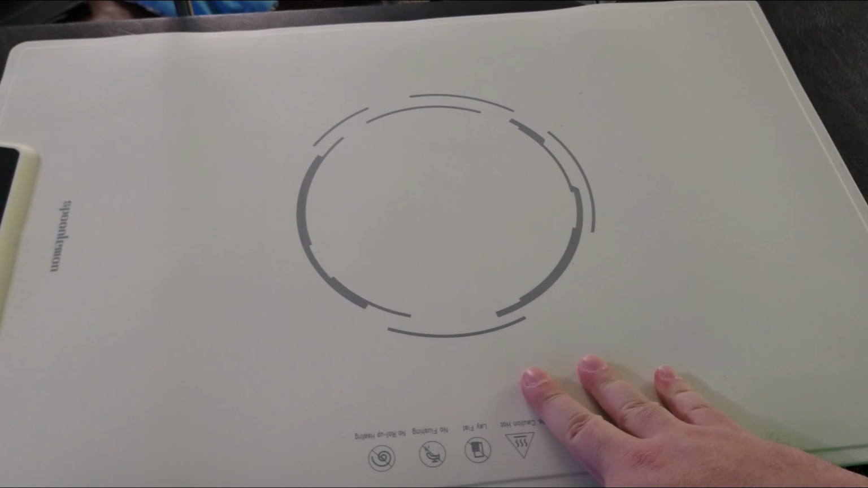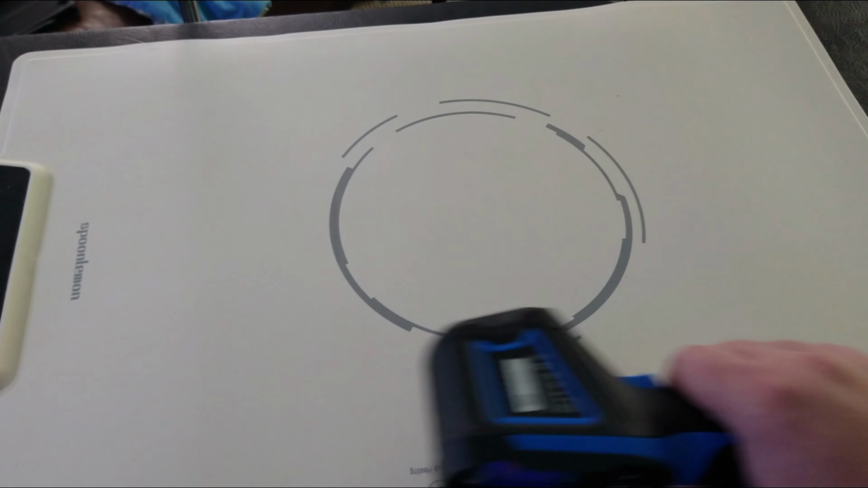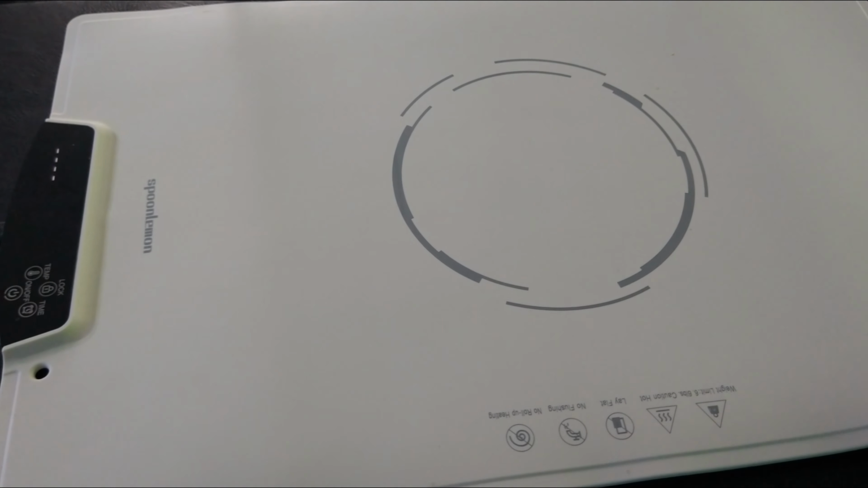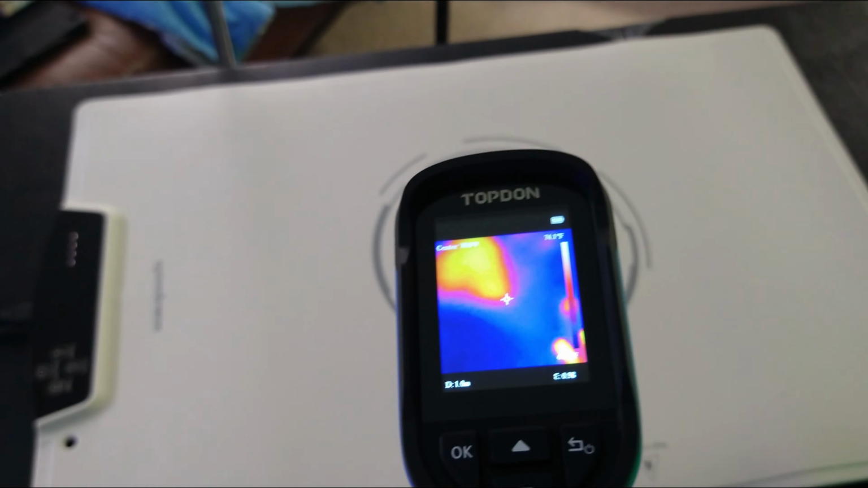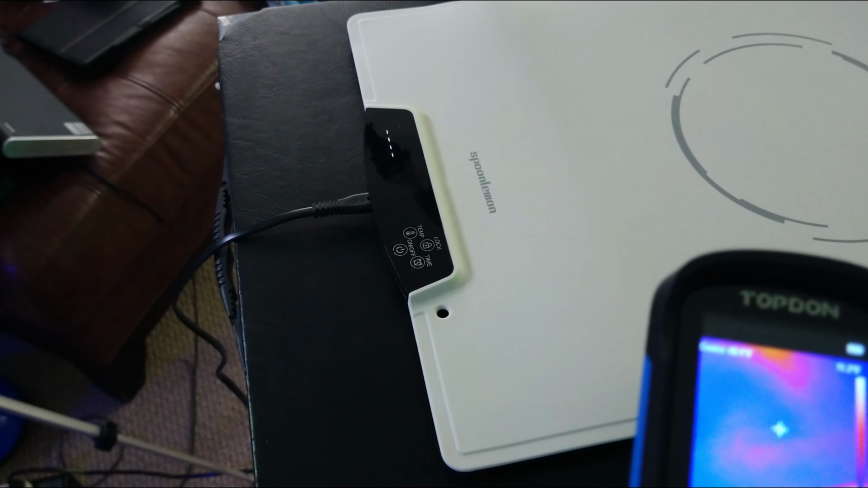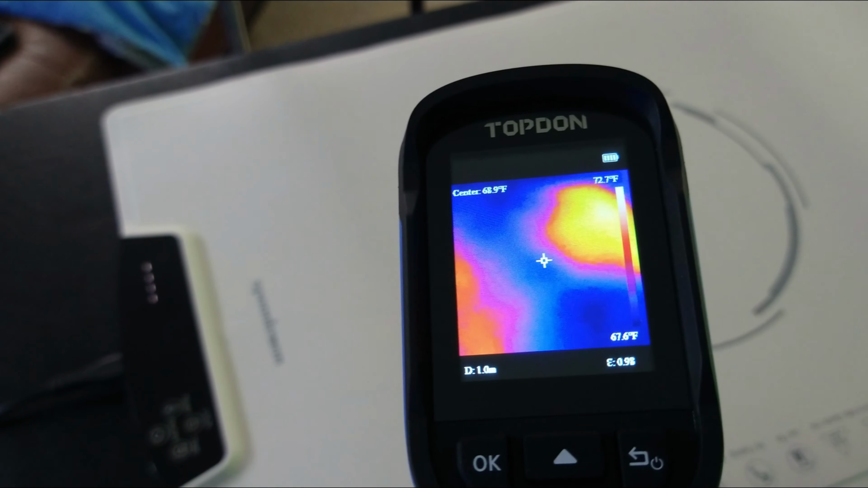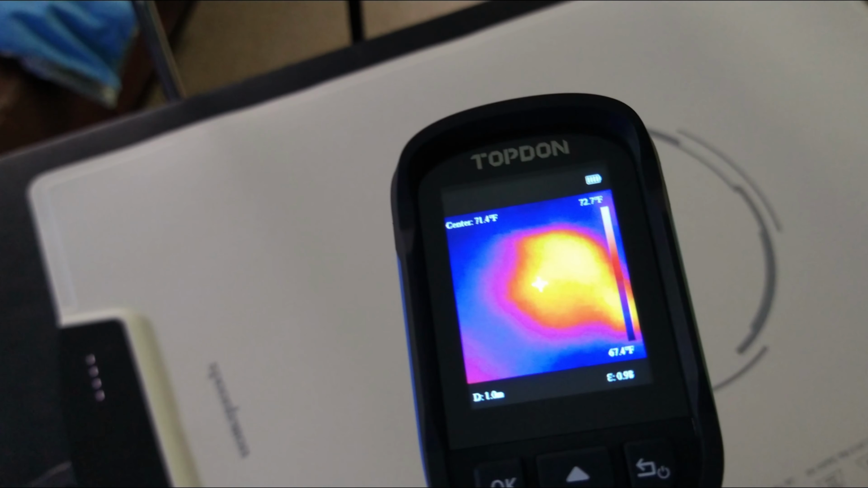So I've got one other item to be able to test here. This is a warming pad for a table, so you can stick like casserole dishes on it or a pizza or whatever, and it keeps your food warm. Let's take a look at it with the thermal imager right away. And right now you can see a little warm spot where I had my hand on it when I was unrolling it. But otherwise, it's not too hot. It's only about 70 degrees where my hand was.